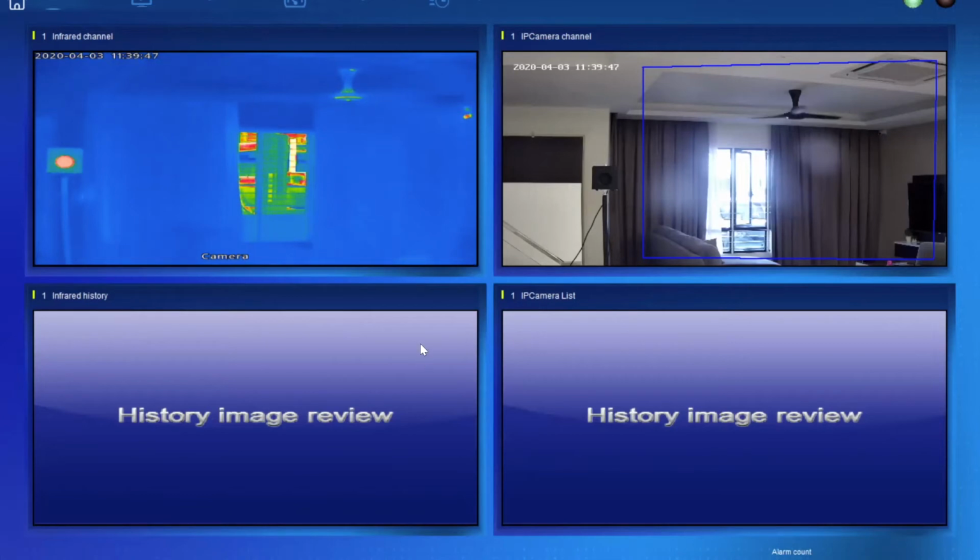On the bottom side, bottom left is the infrared history. If there's any triggered alarm, it is immediately shown here. On the bottom right, this will be the visual view of detected high fever personnel. Okay, so let me walk in front of the camera and show you all. Just give me a minute.